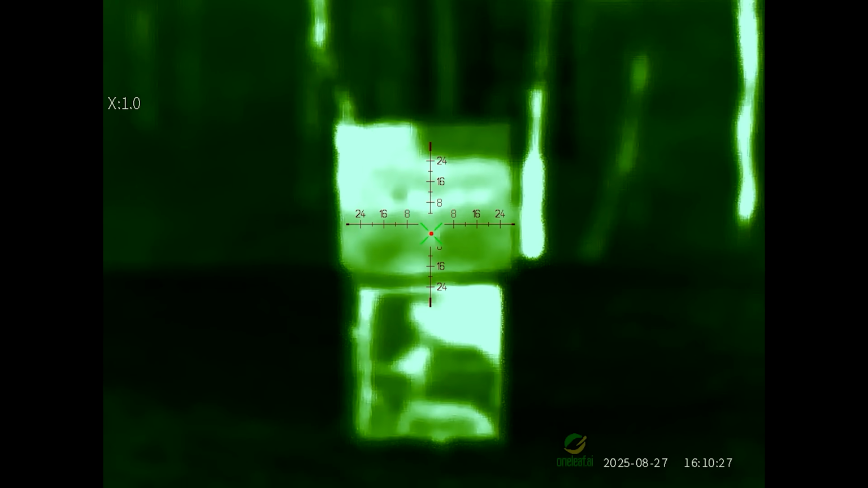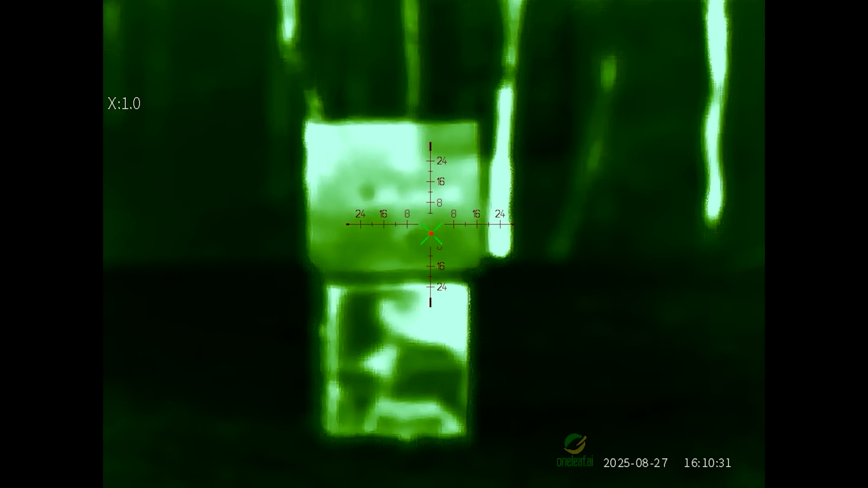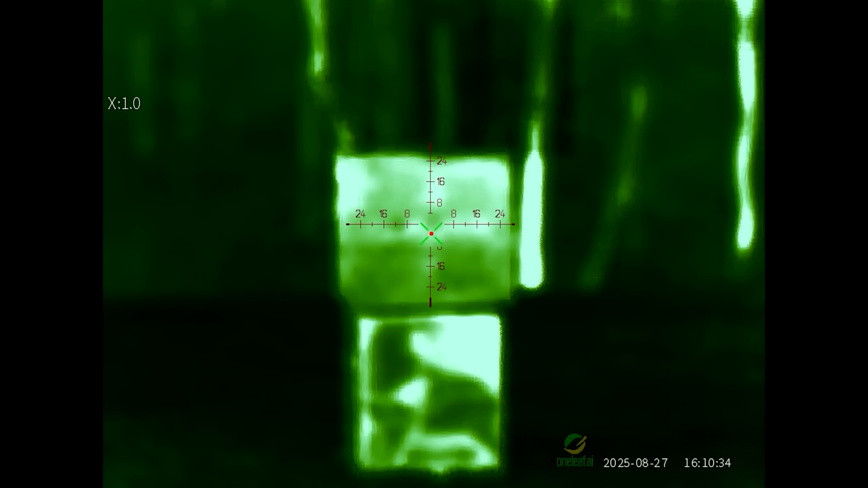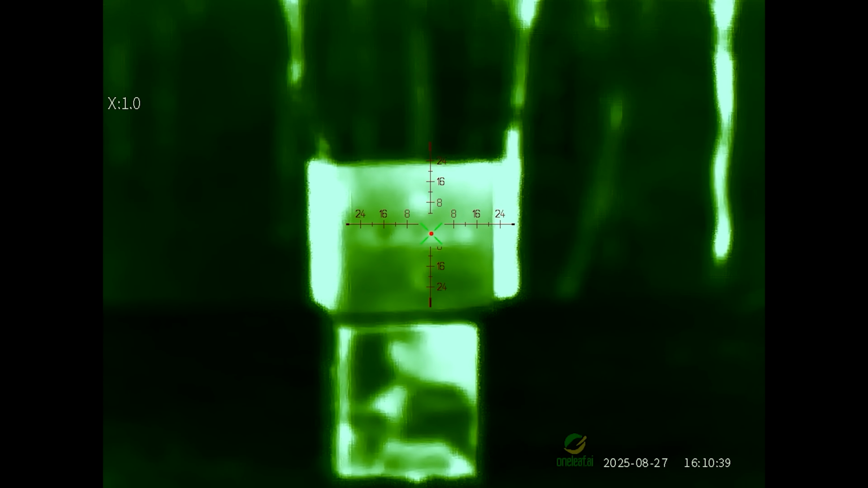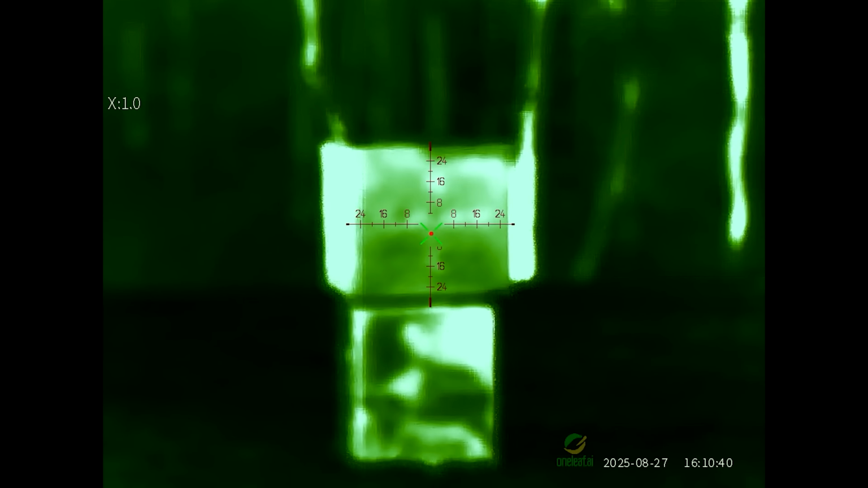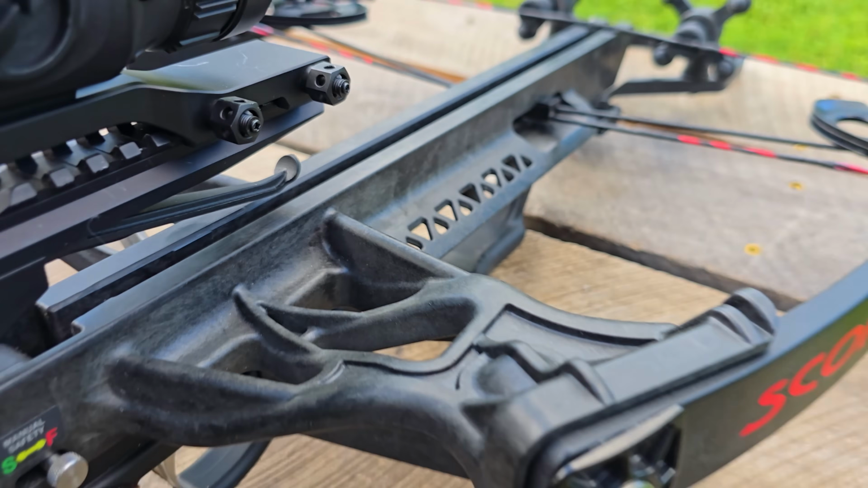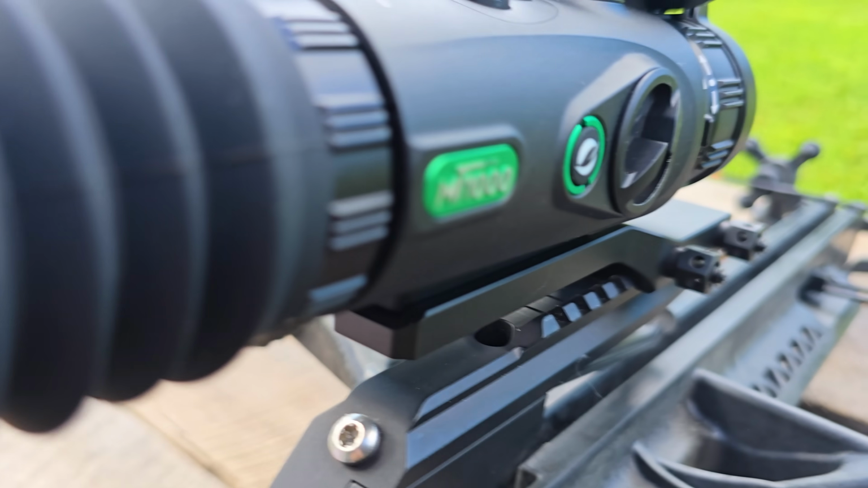All right, we are recording, and I'm going to ease that safety forward. Forgot how much I like this Deathstalker. It's such a smooth shooter. Can't believe it. And that shot, it drew her up a little bit. We're going to have to raise it. The old Deathstalker, the Slick Black Cadillac, still has it going on with the MT-1000.